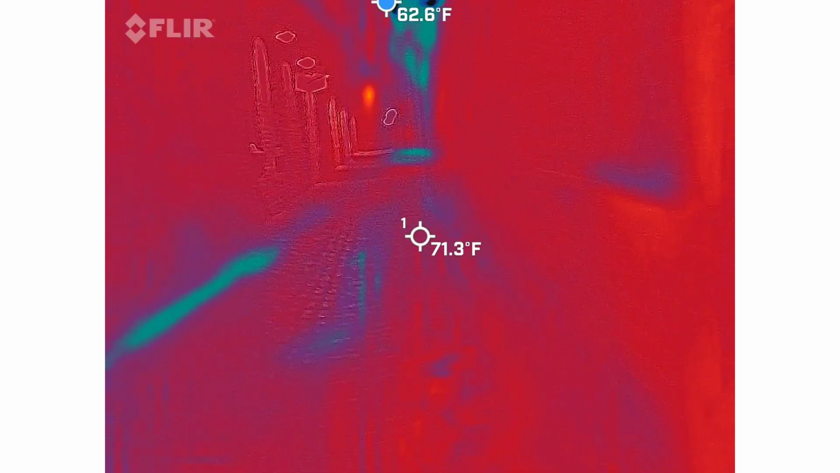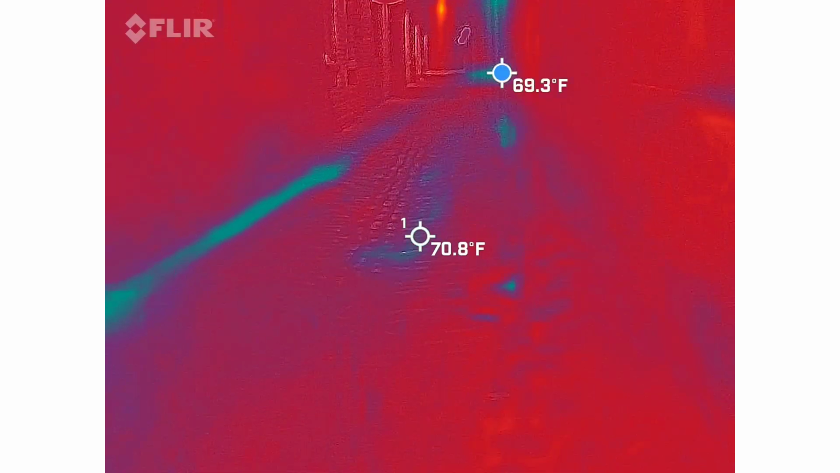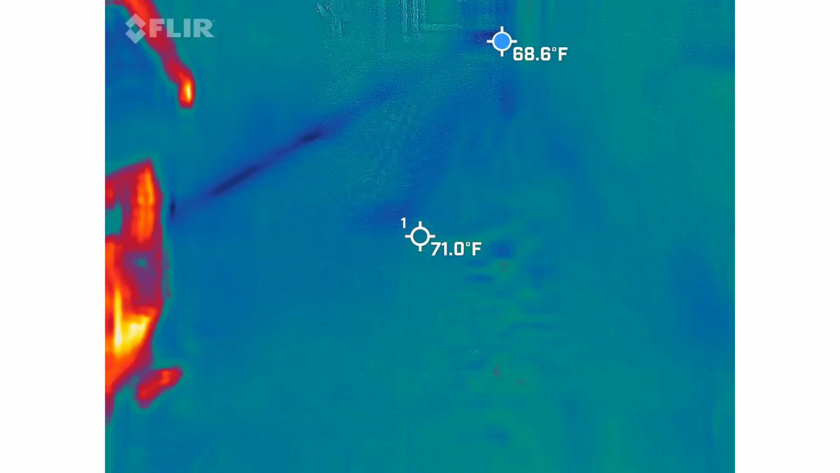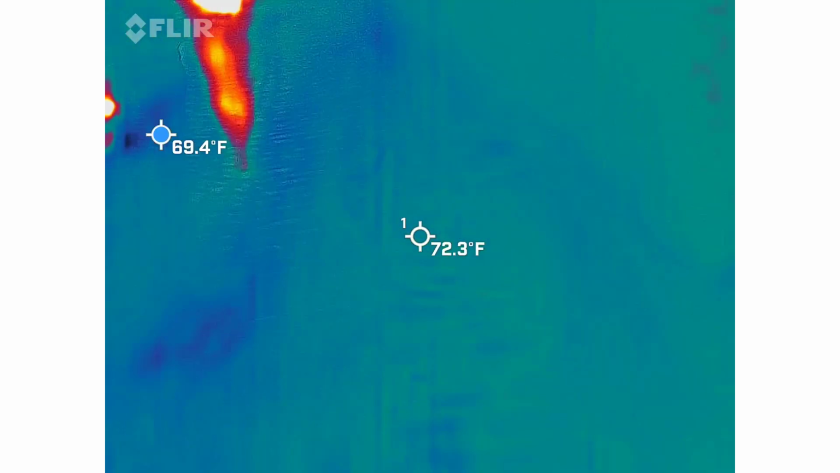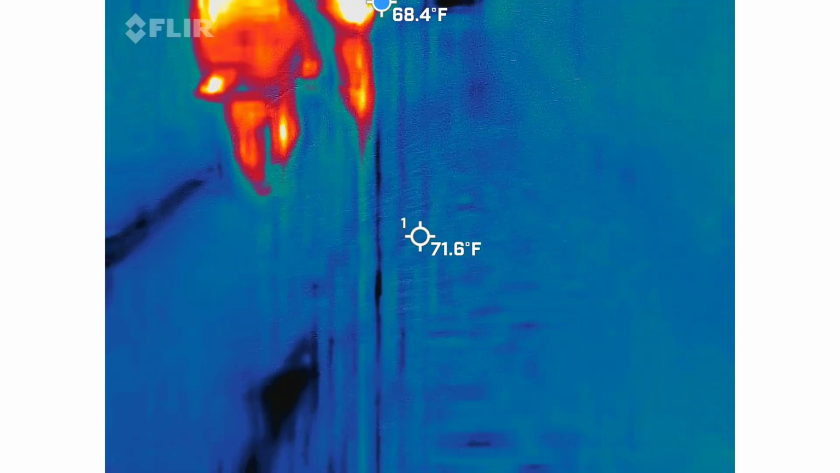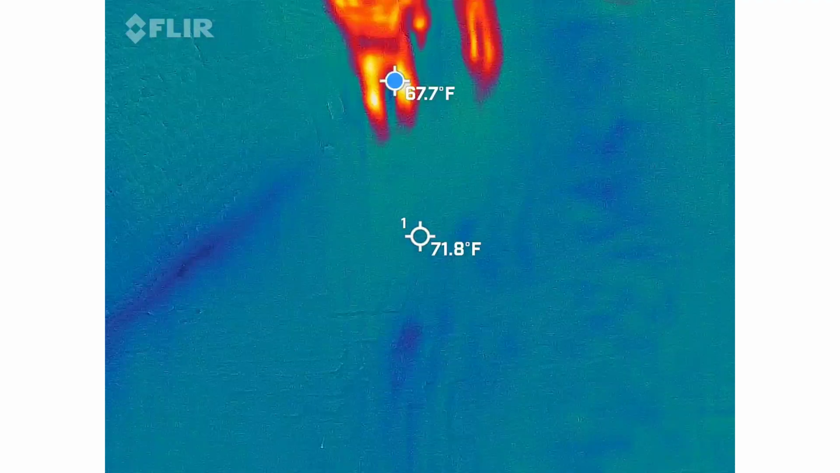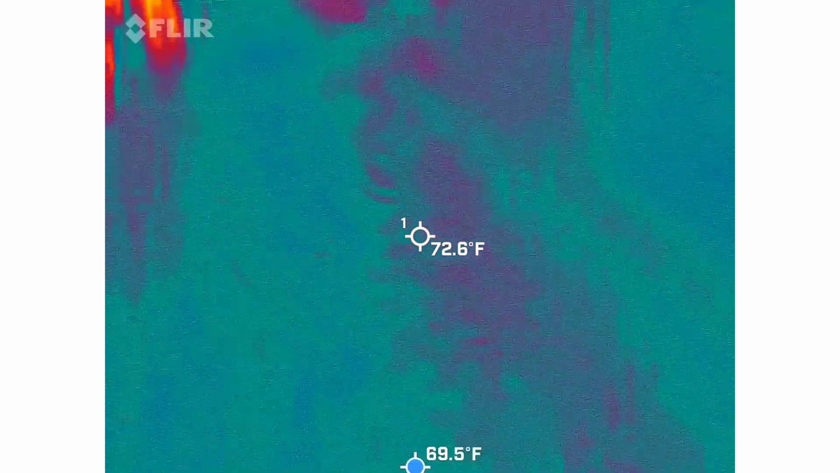Sitting right there. That's a cool picture. All right, guys, let's roll. Small world, right? Absolutely. Getting small. I know. Thirsty.